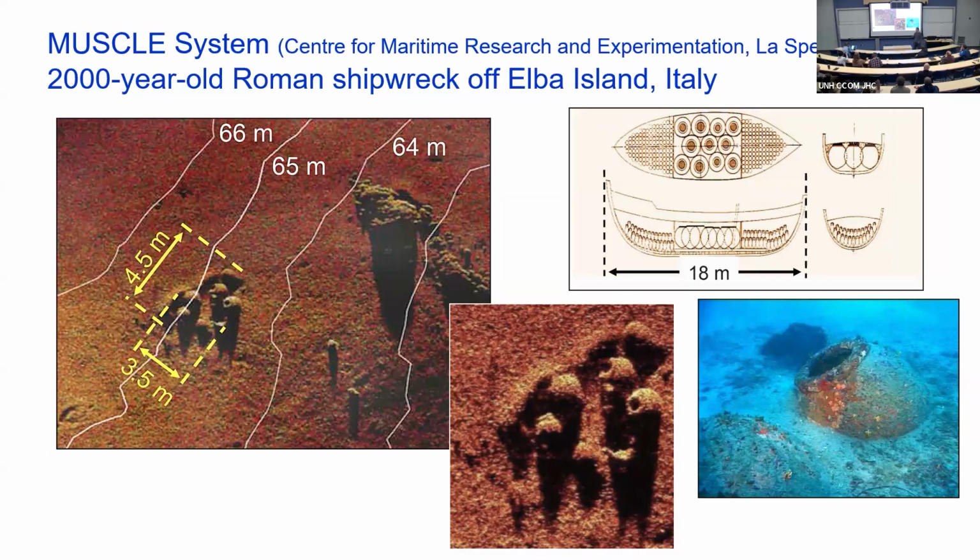So these SAS systems are used for making sharp images of the seafloor, mostly not really to do a lot of archaeology, but that's a good thing we can do. But often the Navy uses them to find objects on the seafloor. So you want the highest resolution you can get.